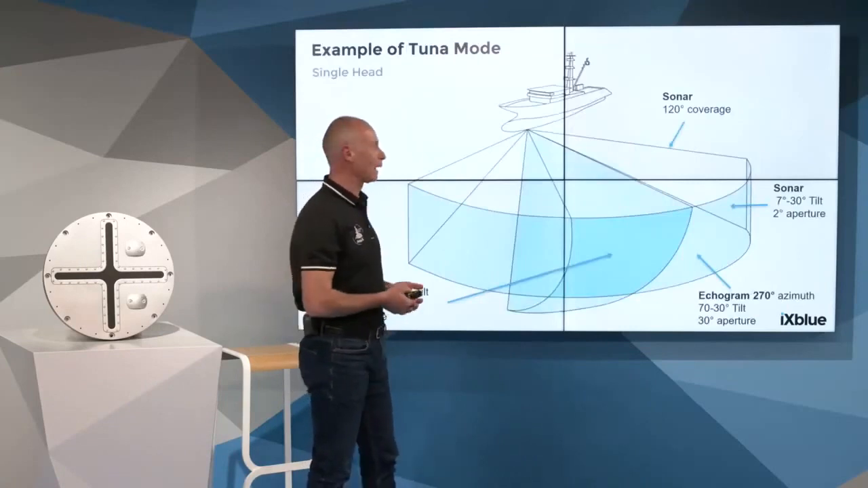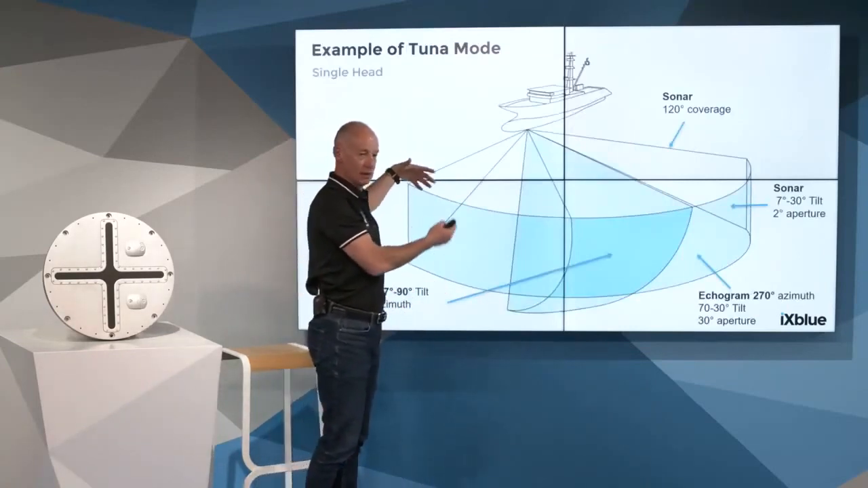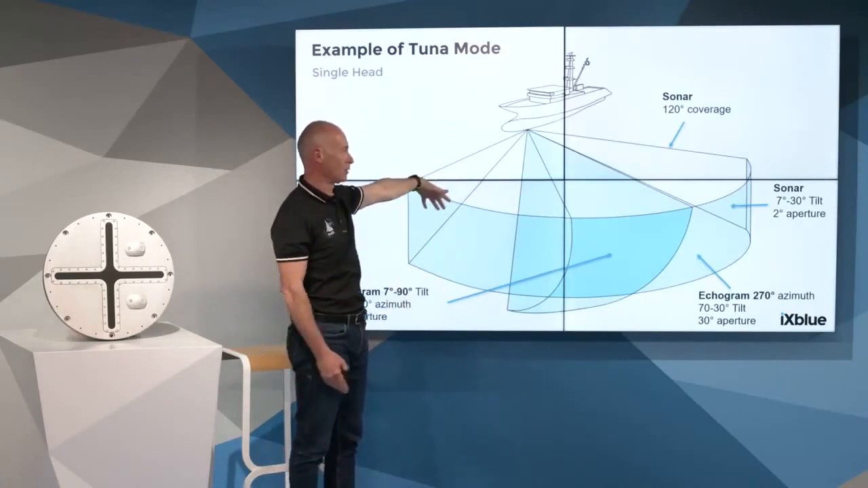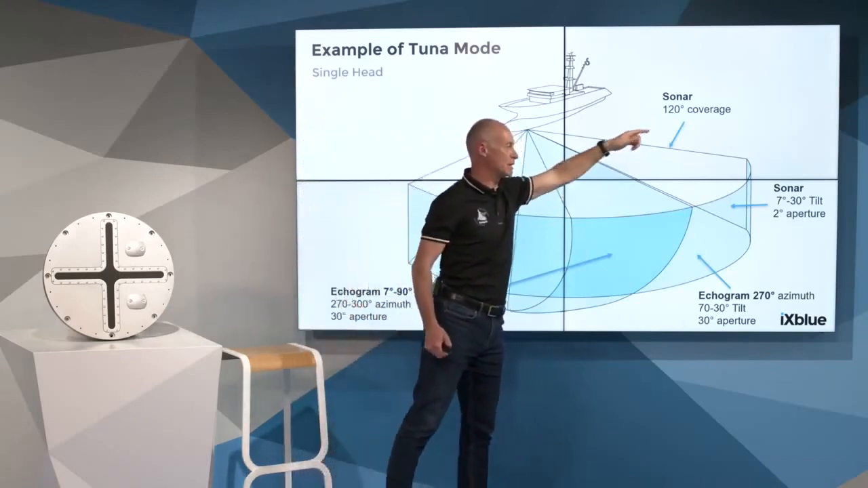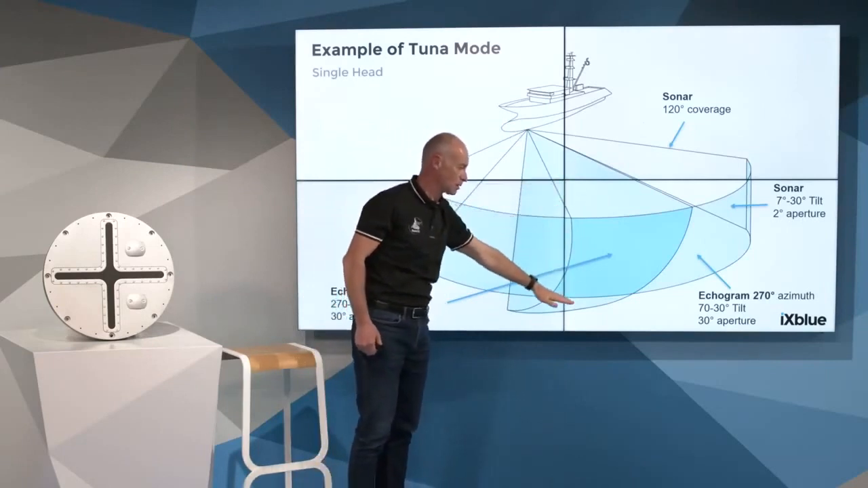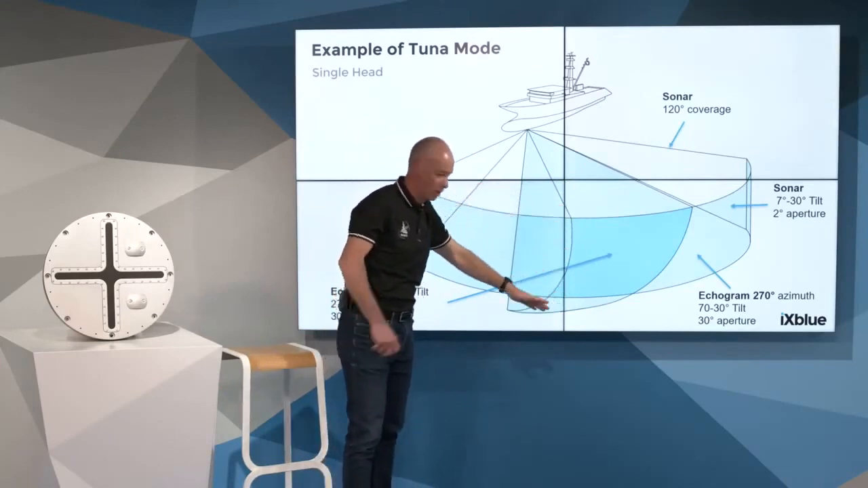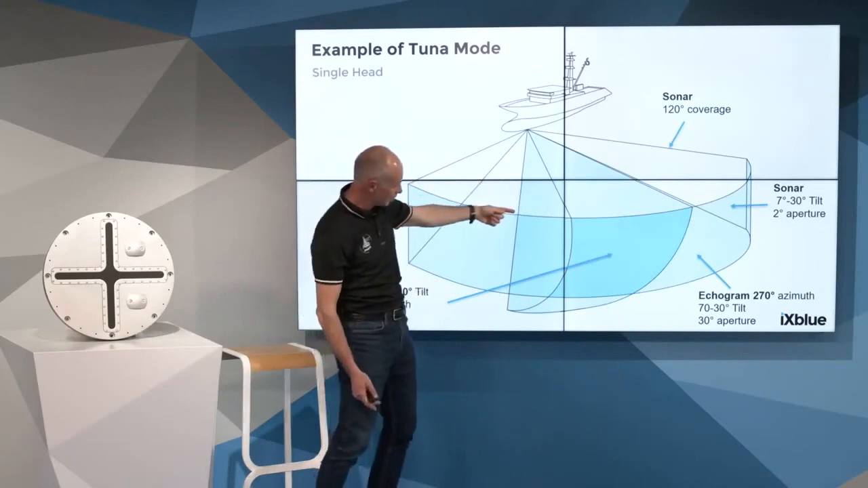So in detail, for every single head, which can be port and starboard, or only one on port, for instance, the azimuth coverage is 120 degrees. The vertical sonar volumic coverage can be from 1 degree to 90 degrees. In that example, it is an example with 30 degrees tilt.